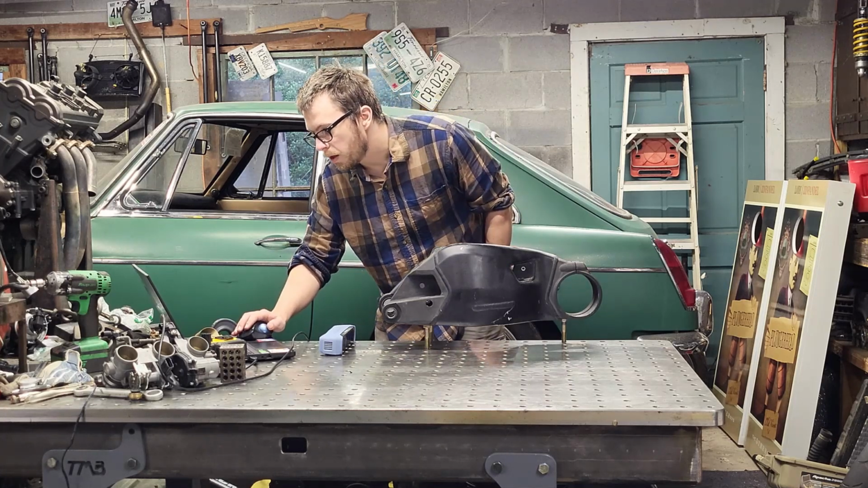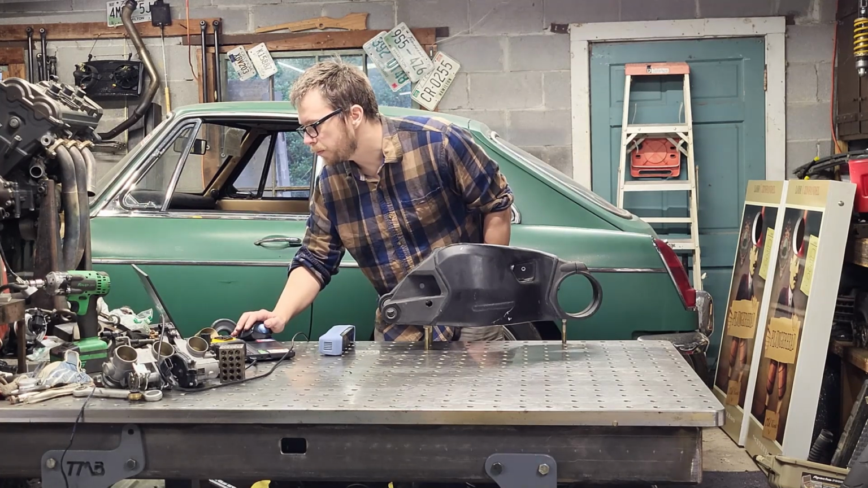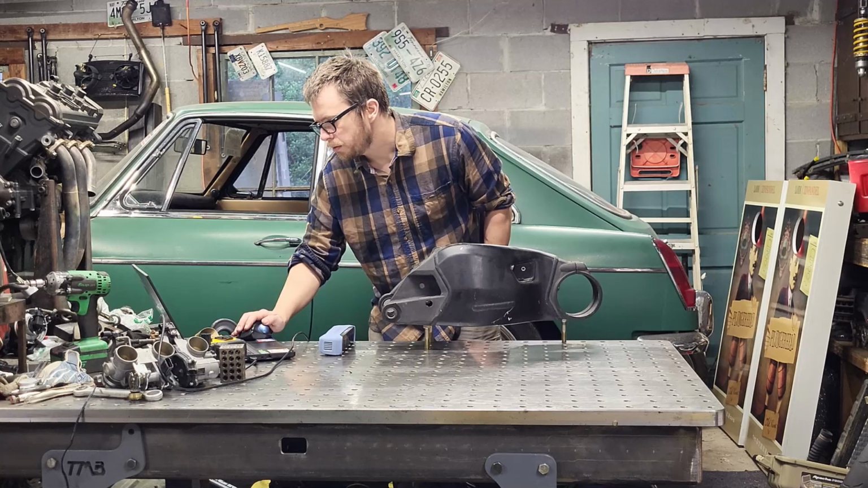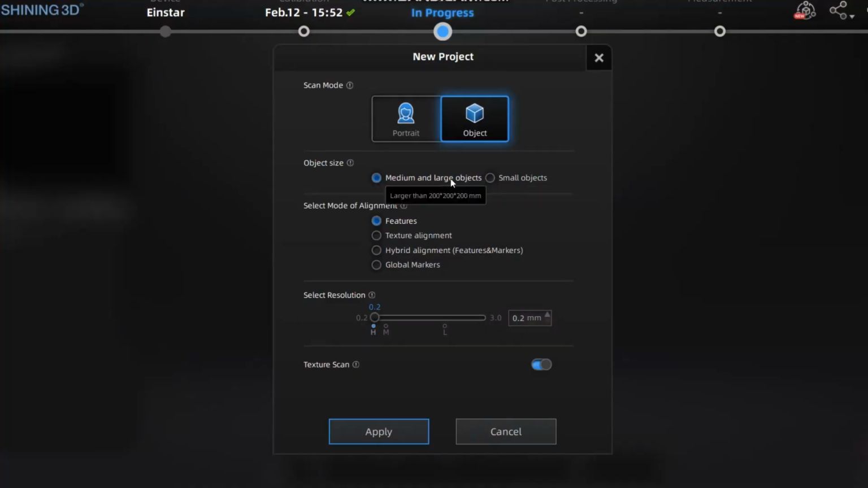So you got a couple different modes. I'm going to screen record this so you can see what's going on here. So these are your small objects, 100 to 200 millimeters cubed, and then medium and large, larger than 200. Pretty self-explanatory. You got features, texture alignment, hybrid alignment, markers. Those are the little dots that you can stick all over stuff. This came with some dots. I've used dots for a long time and I'm kind of sick of them, so I'm not going to use them. This part has enough geometry to not have to use them.